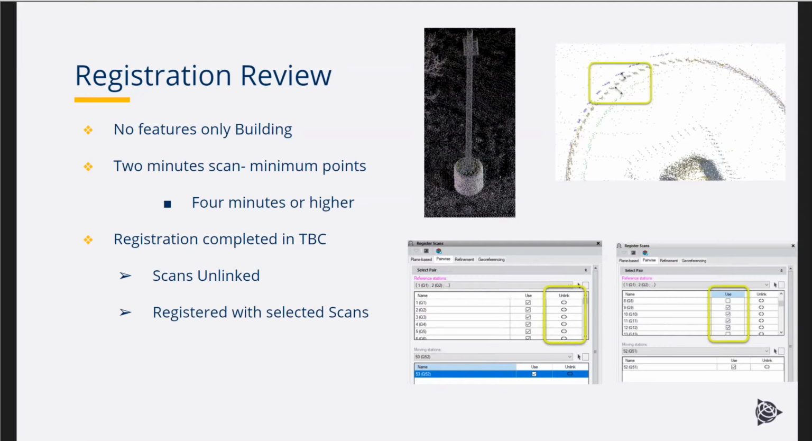Another feature in Business Center is that we can use different scans, so we can select multiple scans to use for registration. That's shown in the lower right in the pairwise sections. We selected all of them and clicked the use, which unused the scans, and then we're able to go back in and say, what scans do I want to use for the scan we're registering? But we'll see that in demonstration 2.